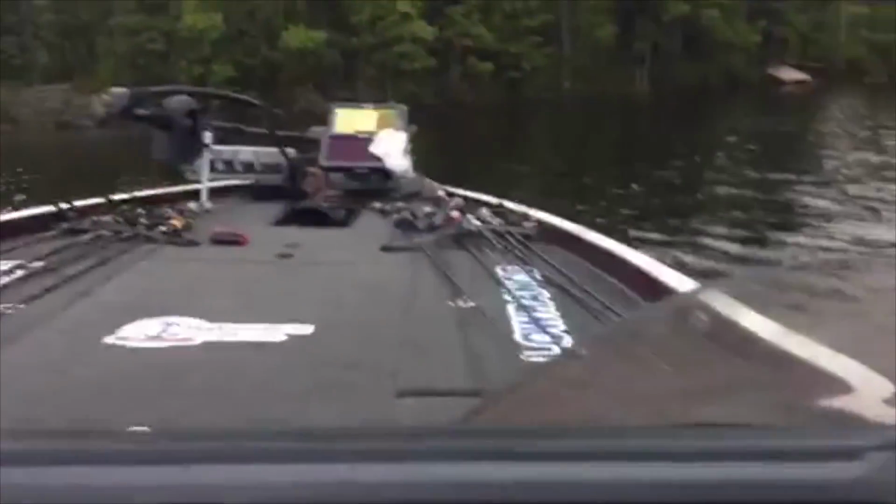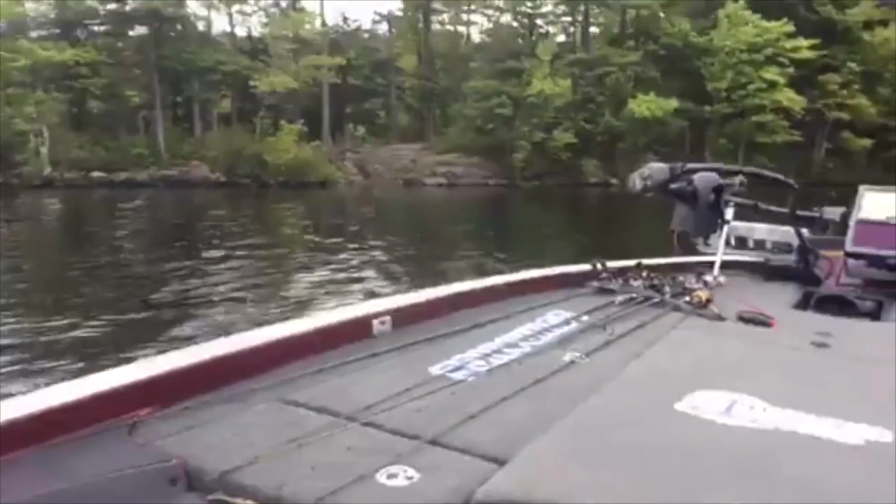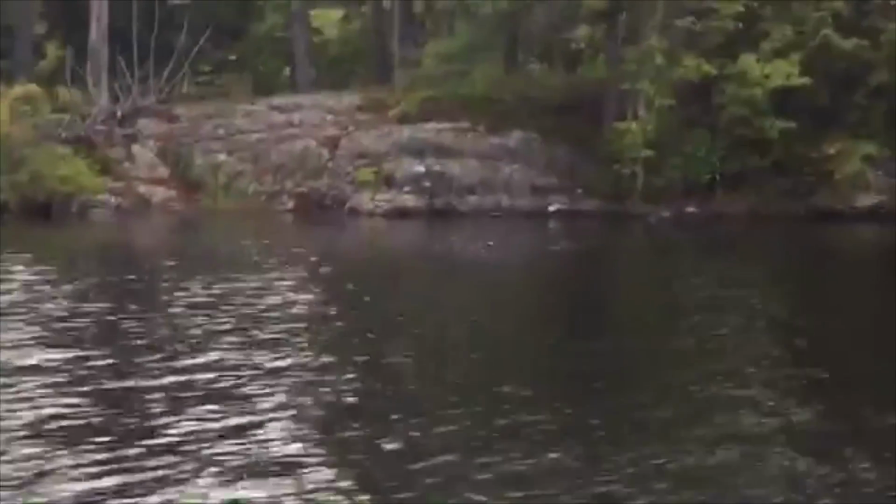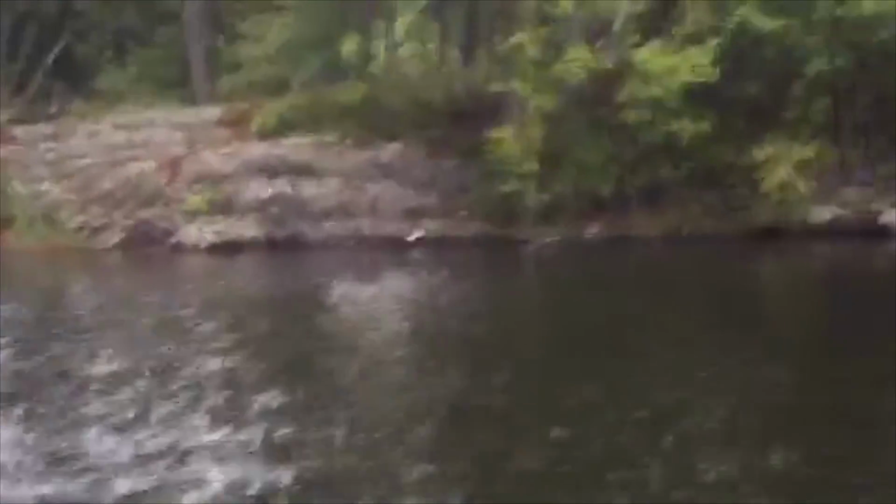So I'll show you closer to shore. So that's a ledge. That's a true ledge right there. That's one gigantic piece of rock, and you can see the formations on it, how it's almost like steps, and it's very steep, like an incline or decline. That's actually what we're looking at under the water there too.